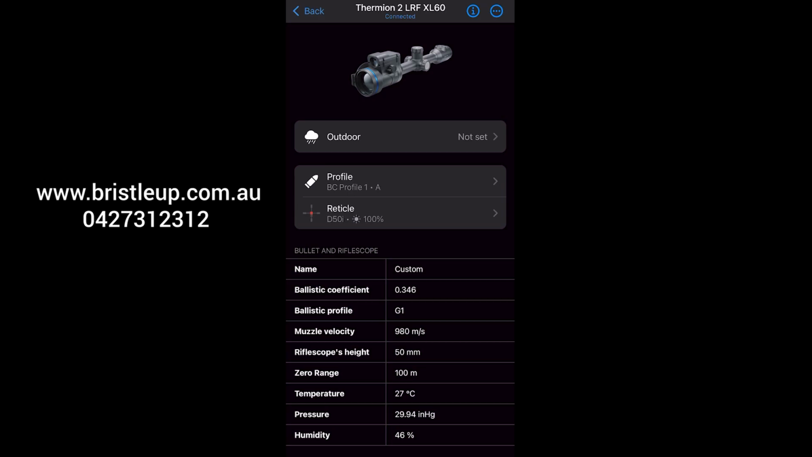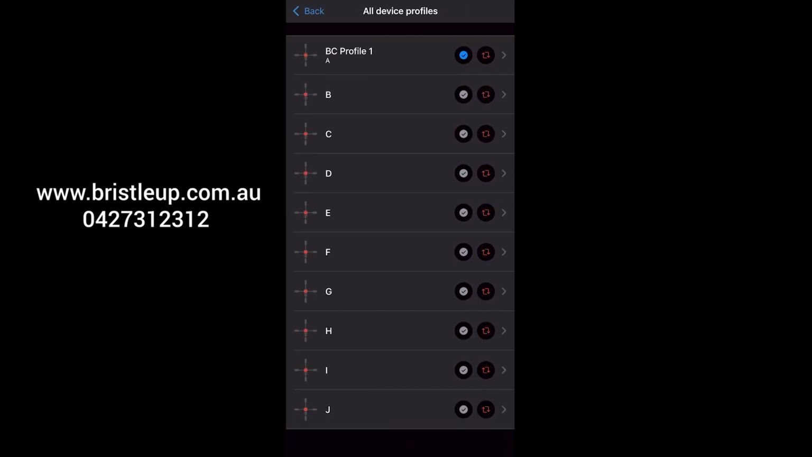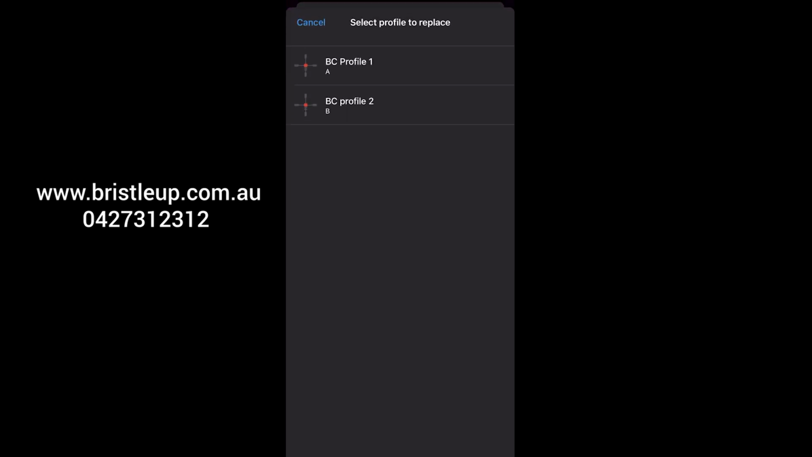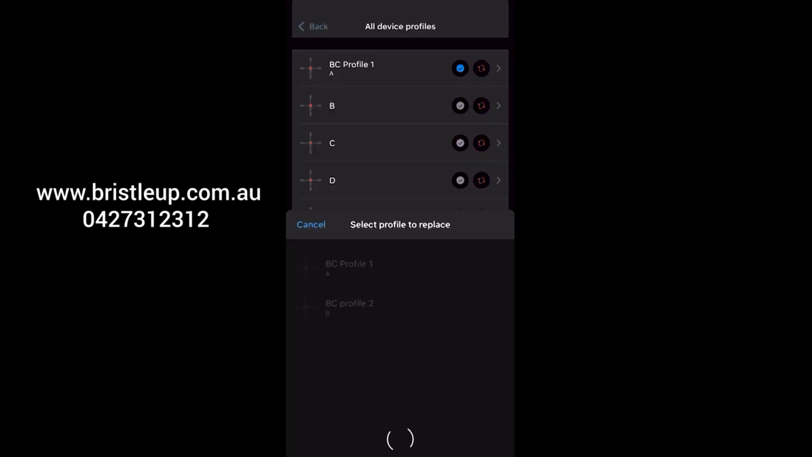And then what you can do from here is go back to your devices, go to your device, and then select profile. Now the little blue tick means that this profile is currently active on your thermal. If you hit the little red square with the arrows, it'll bring up your list of custom profiles and you can switch, so we can change it to BC profile 2.